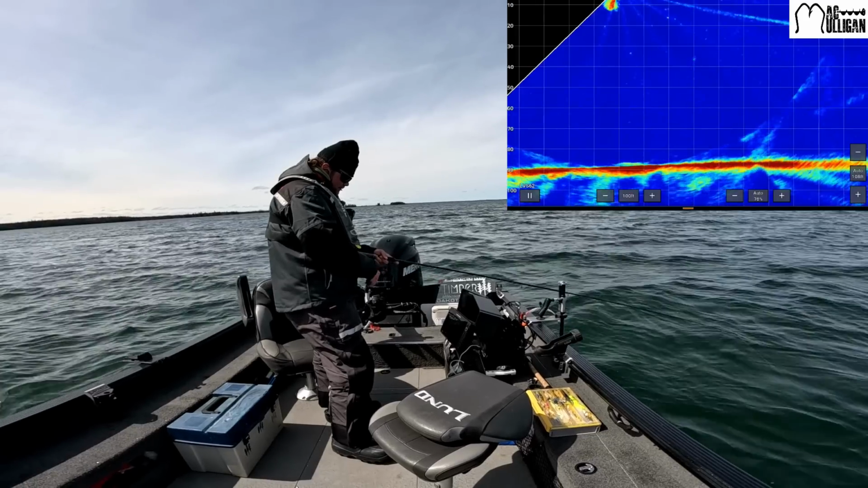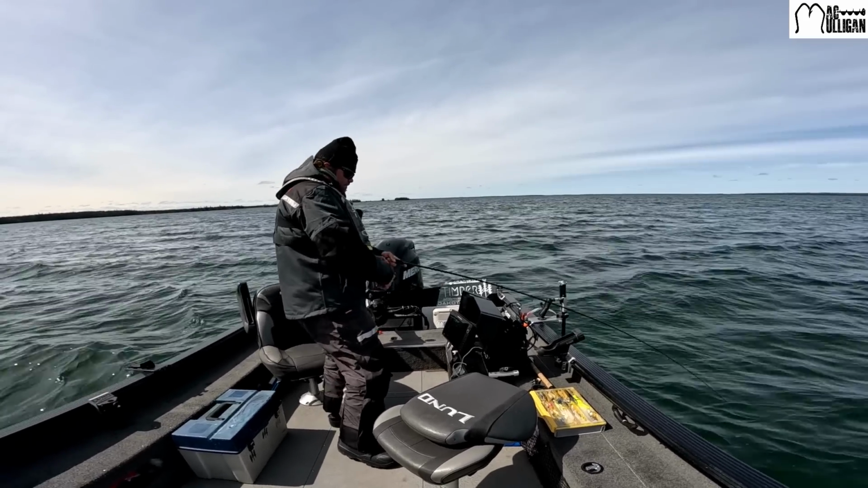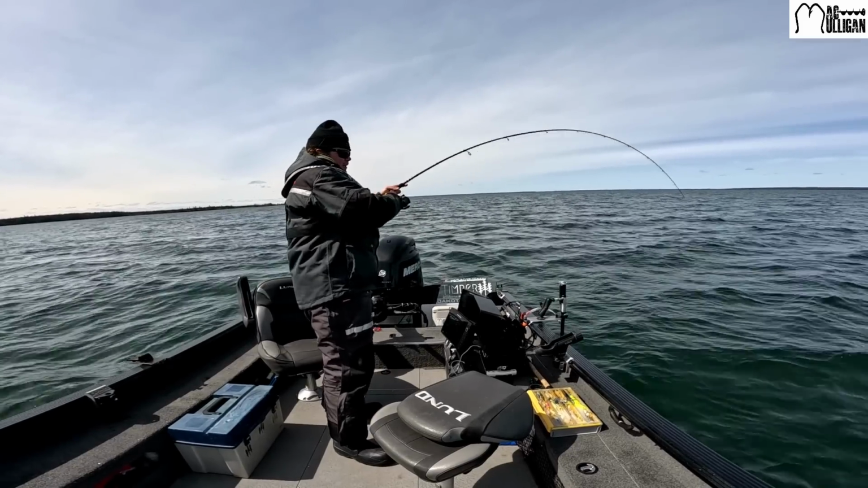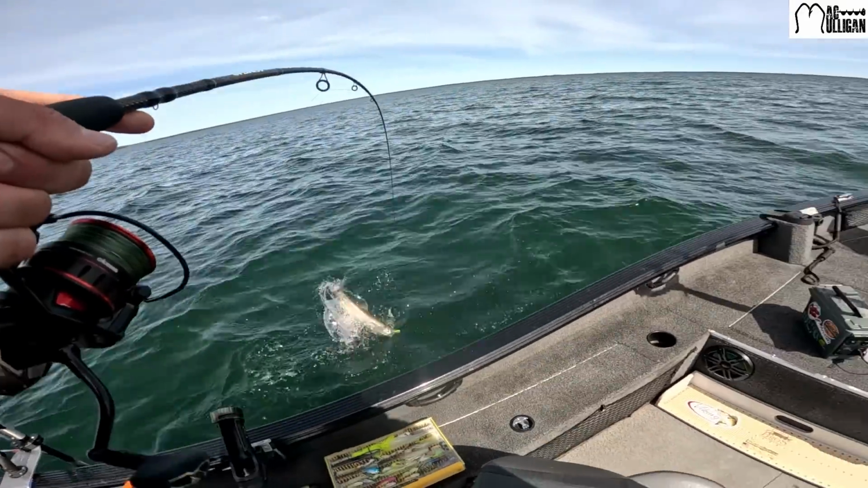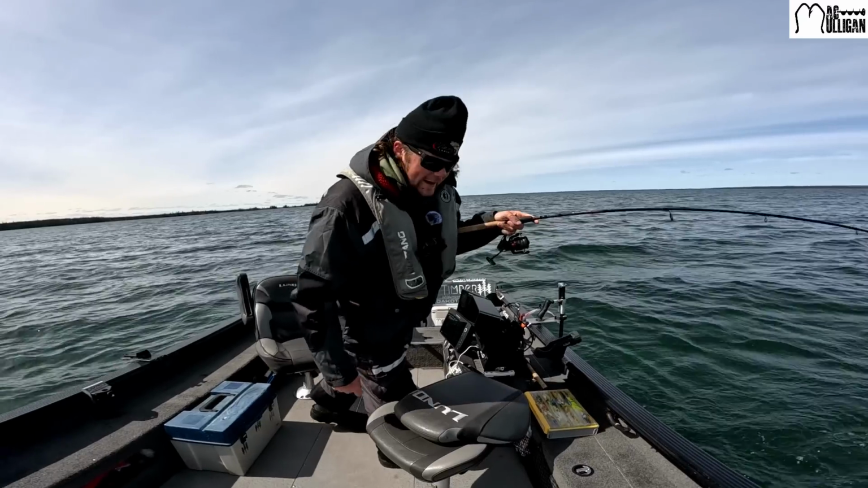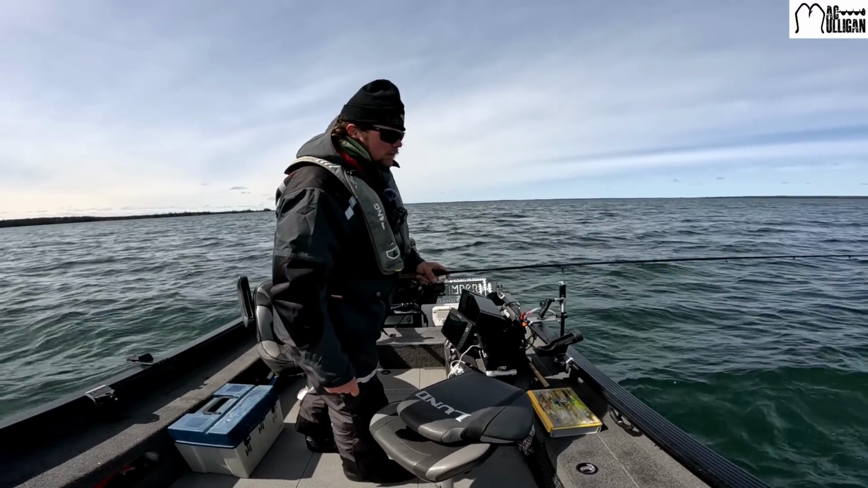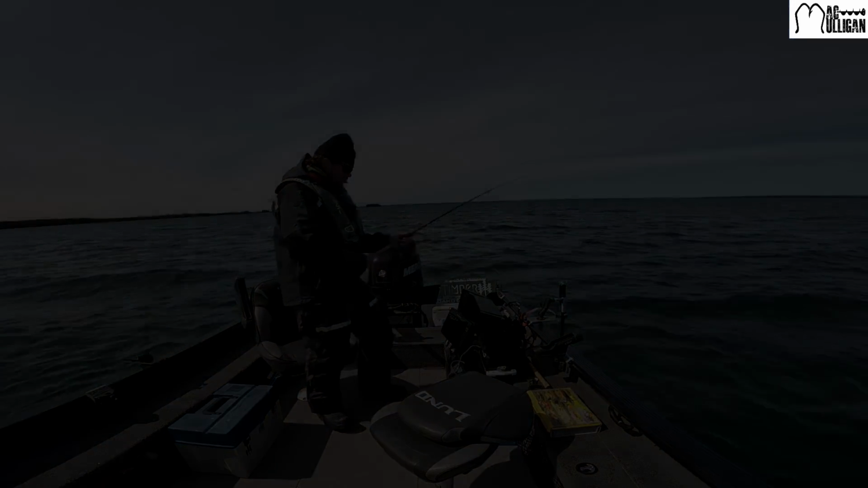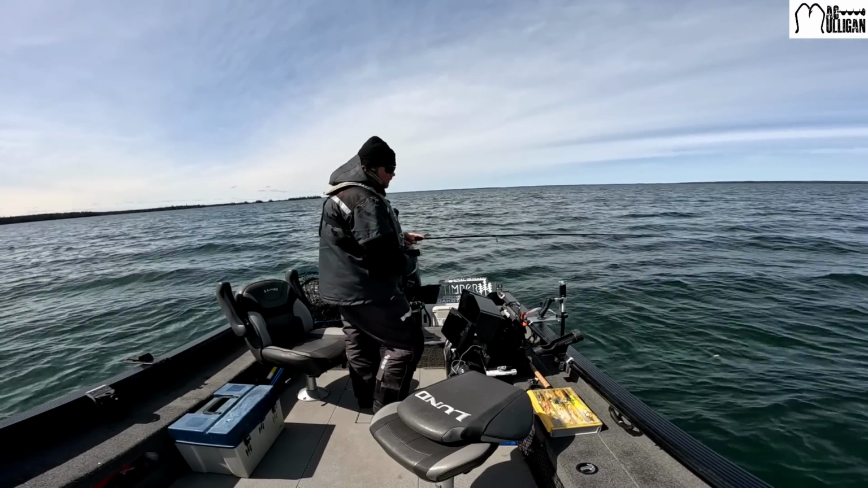He's chasing it. You sucker, you. Not even big. And he got off right there. Well, at least we had a bite though. That's good. Keep cruising. Find some more fish that hopefully want to eat.